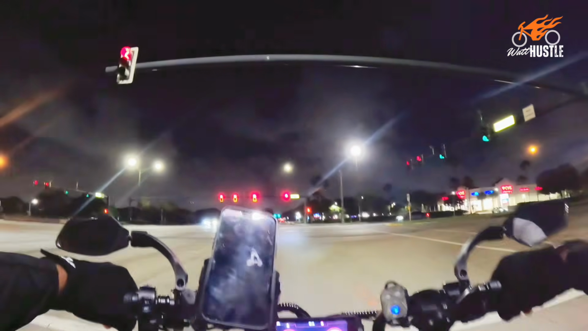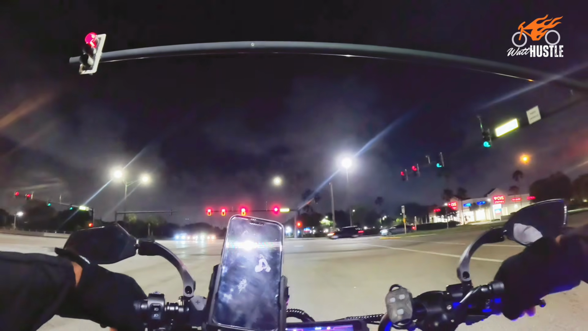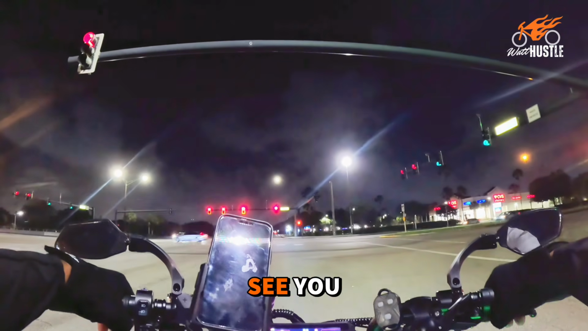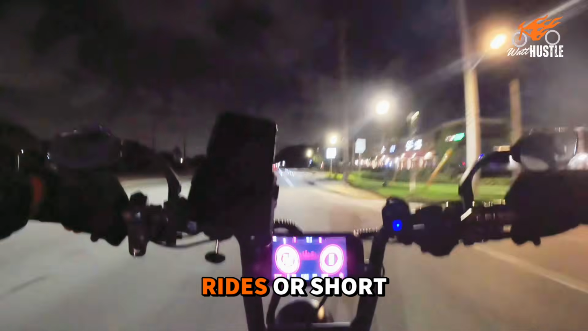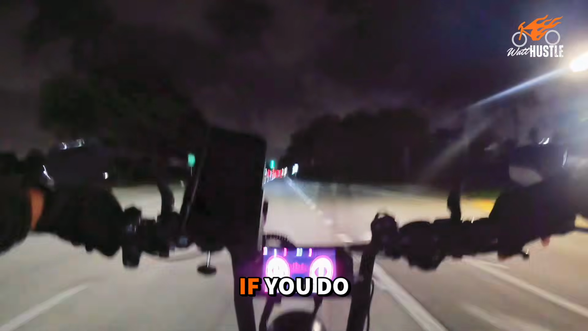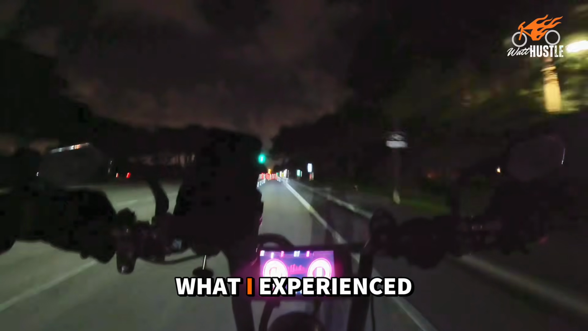So anyway, in that ride, let me just finish by saying this: don't assume that drivers are going to see you when you ride at night. And the last thing I'm going to say about night rides or short rides like this: if you do this, you're probably going to experience what I experienced.